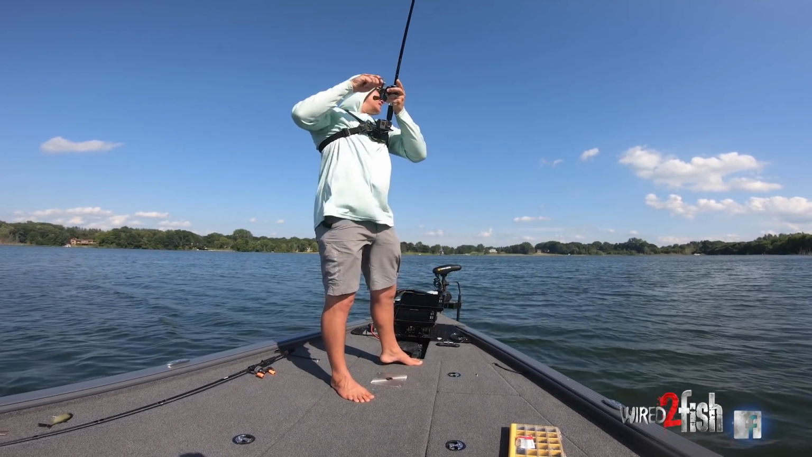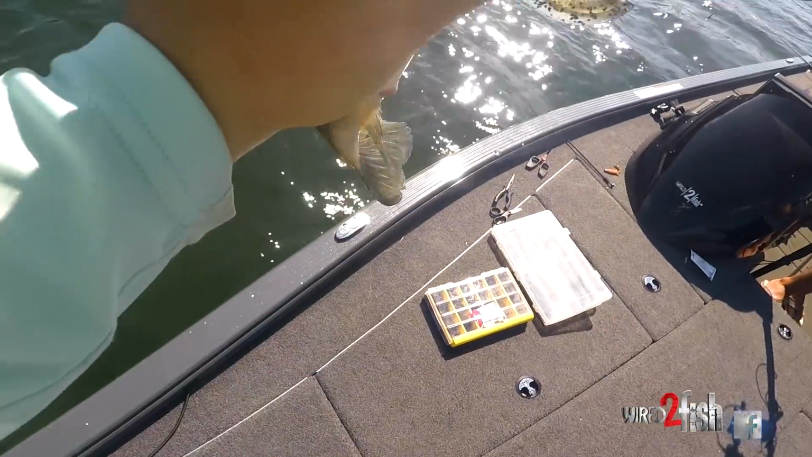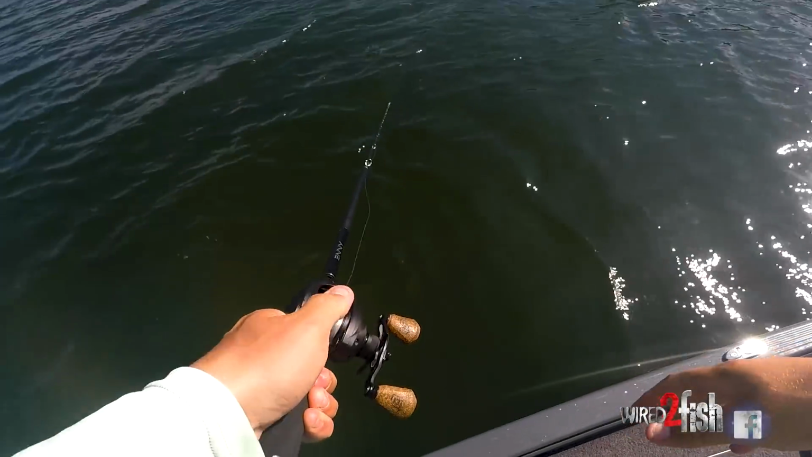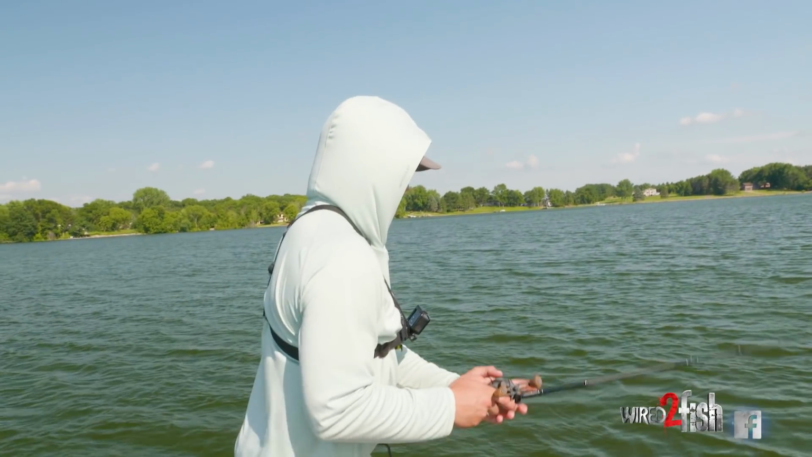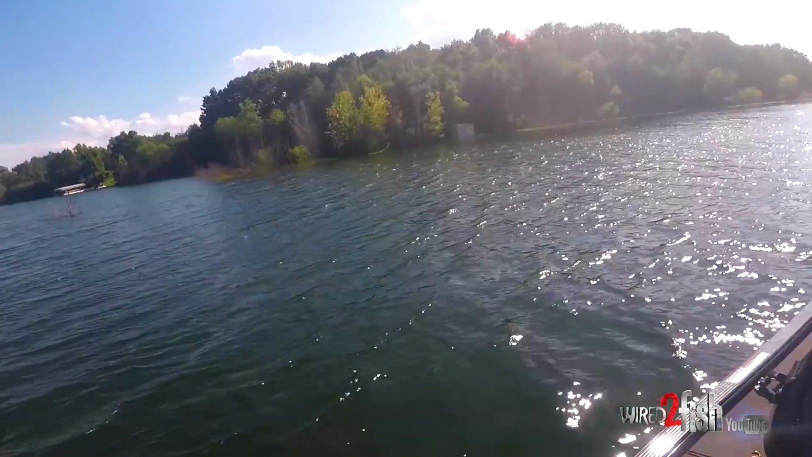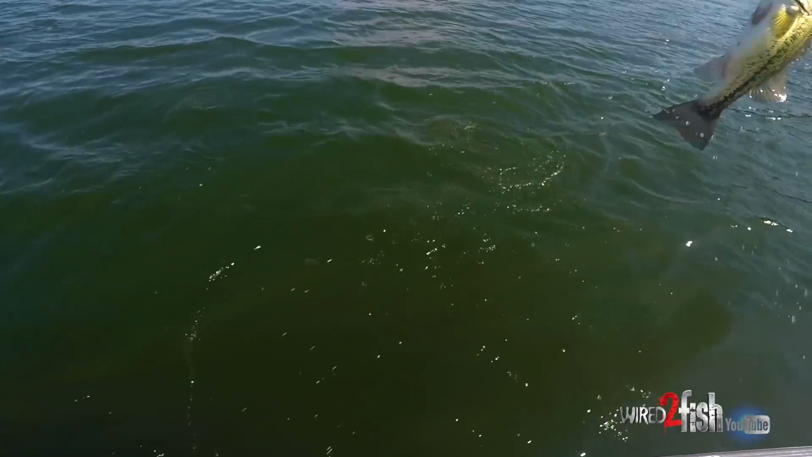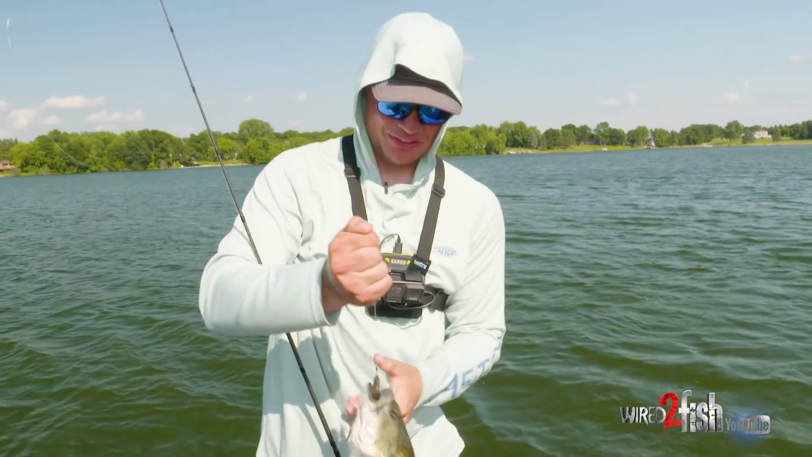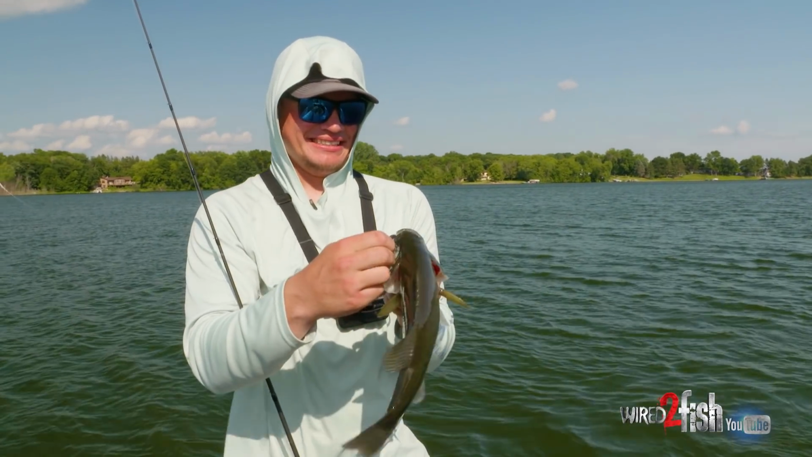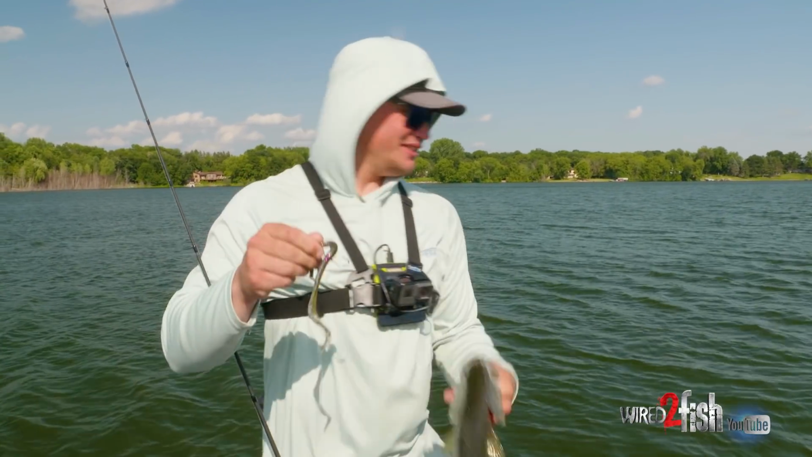There we go. Tiny one. Oh, and there's one following him. Re-rig that Tokyo rig. That other fish was just right there. Here we go. That was kind of cool. Not a huge one, but pretty fun. Caught a real tiny one there. This little guy was following him in. So I just re-rigged that worm on this Tokyo rig pretty quick and dropped it right on him.